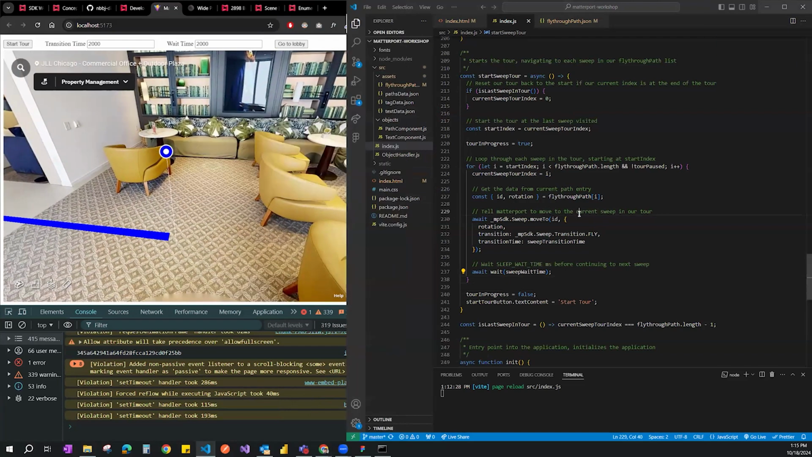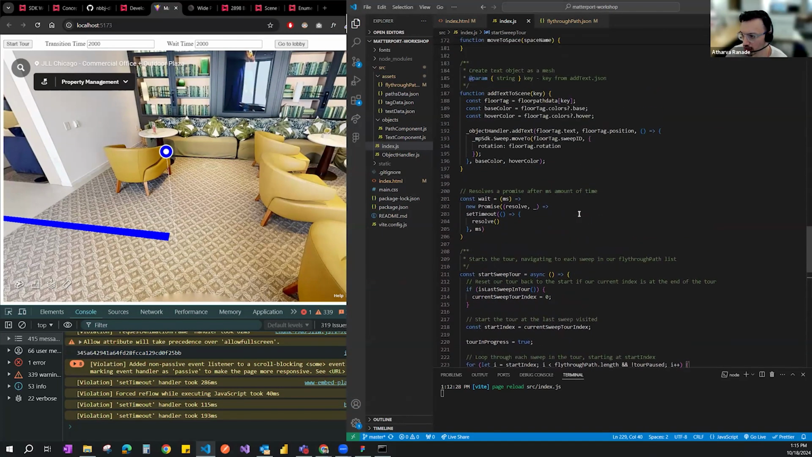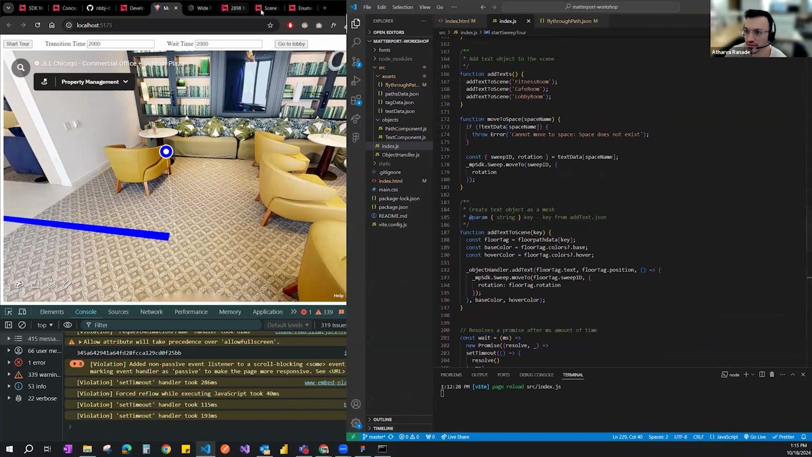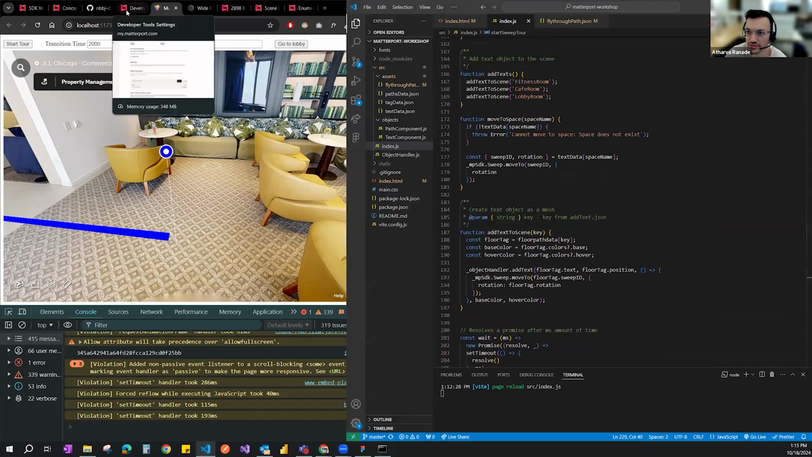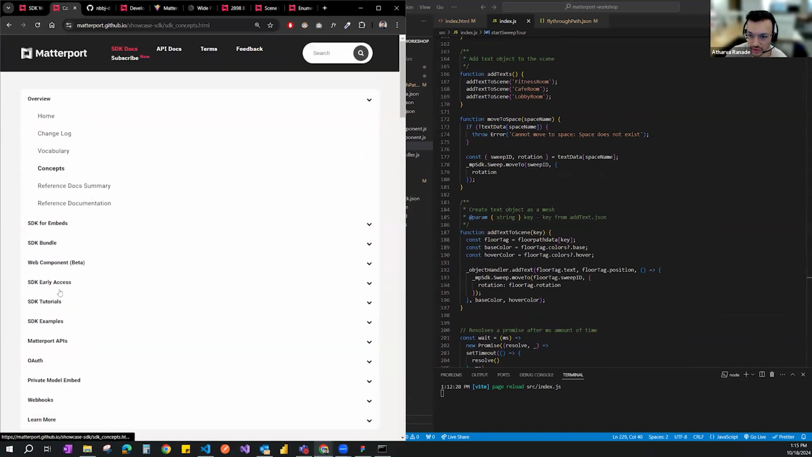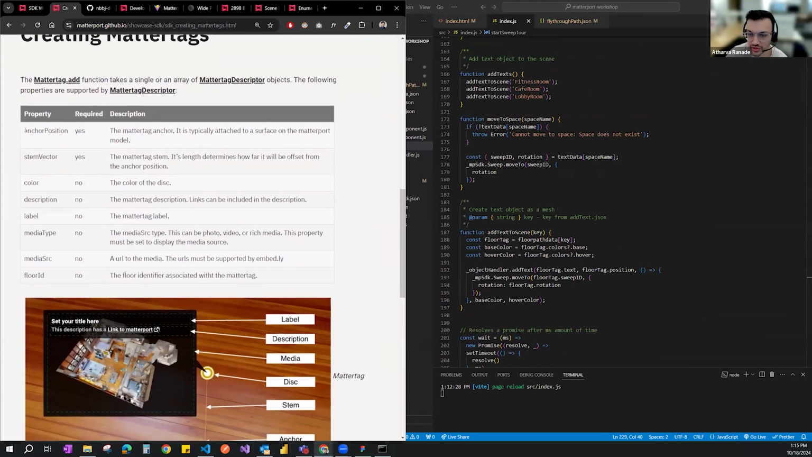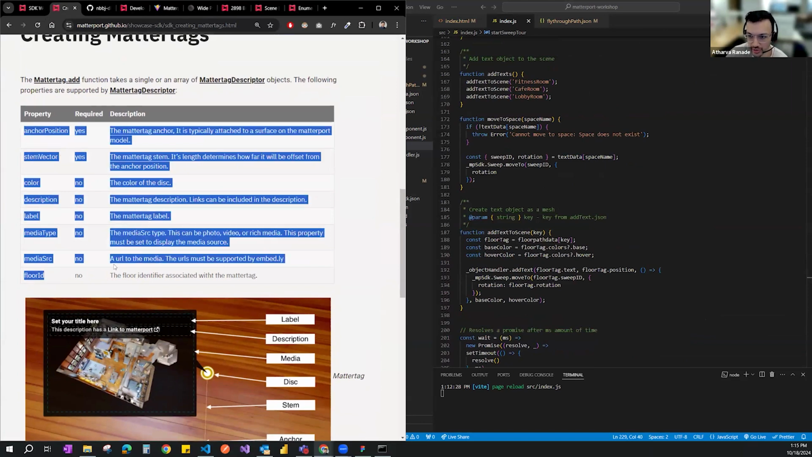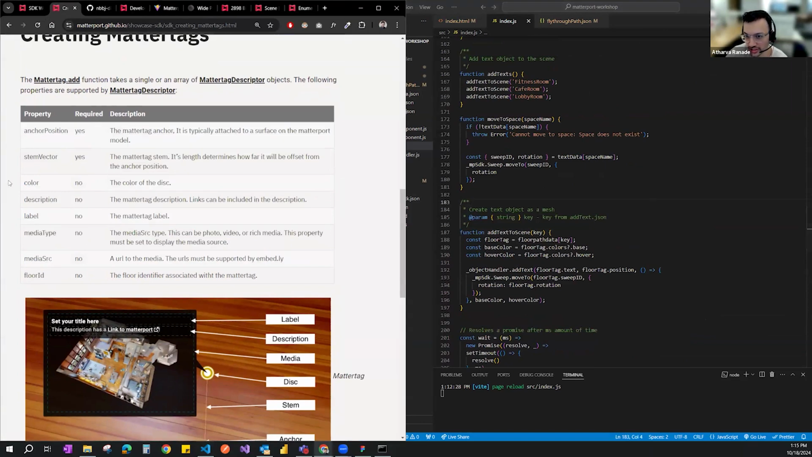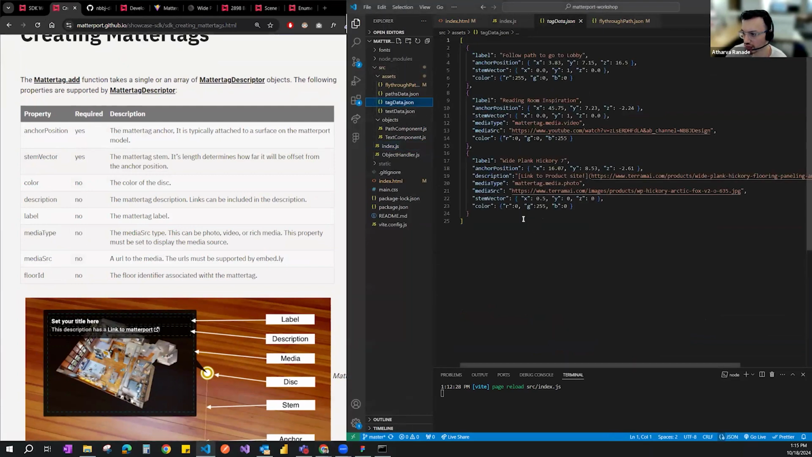Right. So the logic to set up the Matterport tag is pretty straightforward. And the reference documentation for that can be found if we go to tutorials and then creating tags. It gives you the breakdown of how the tag data input is. We're using this in the tag.data.json.